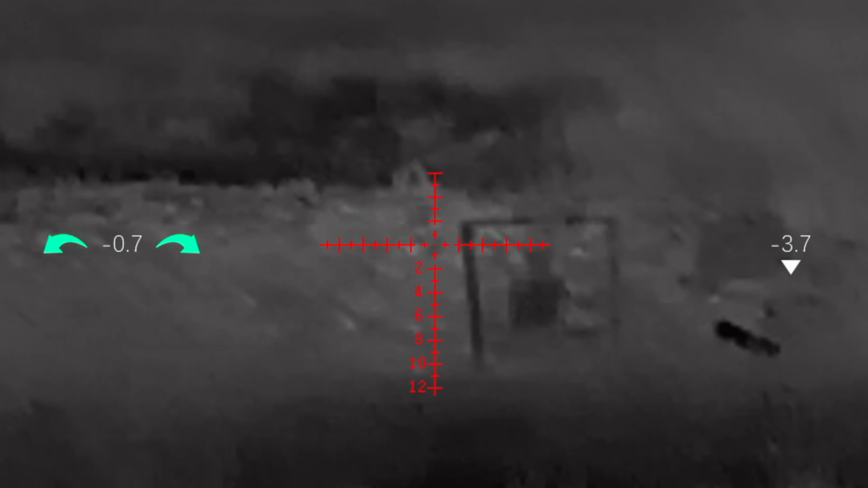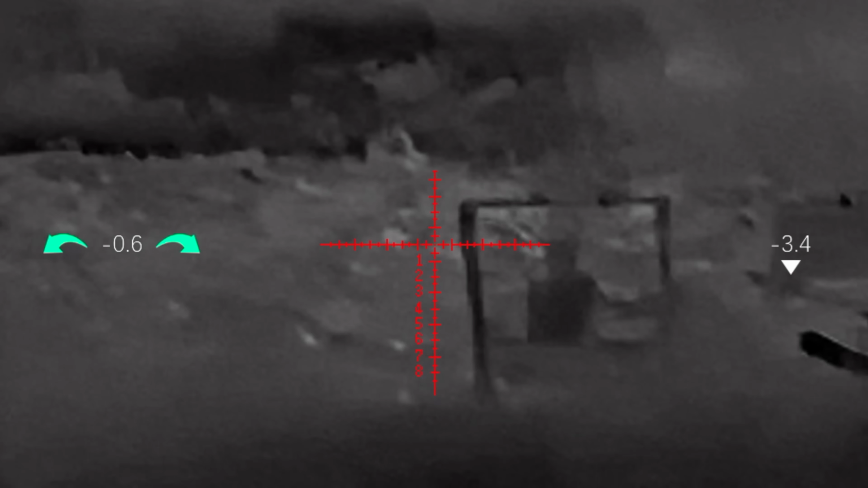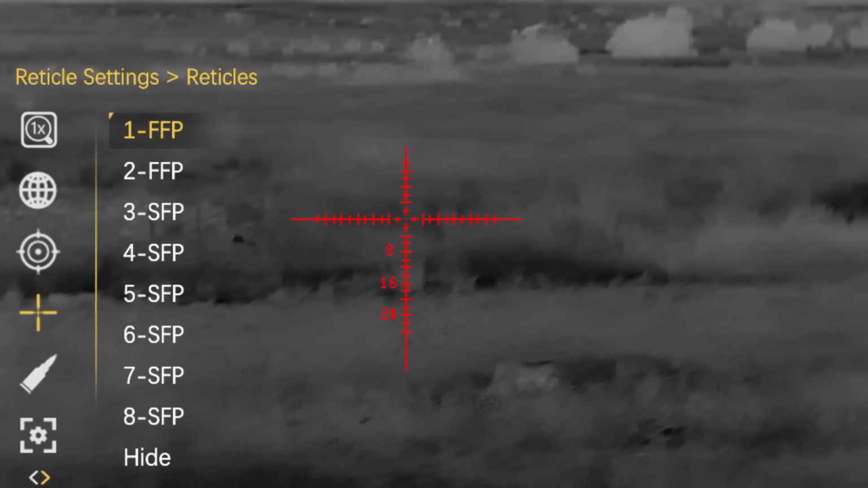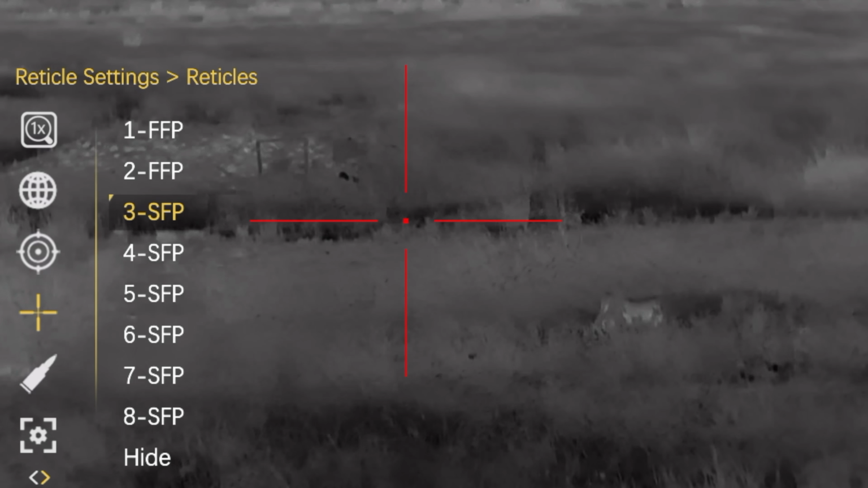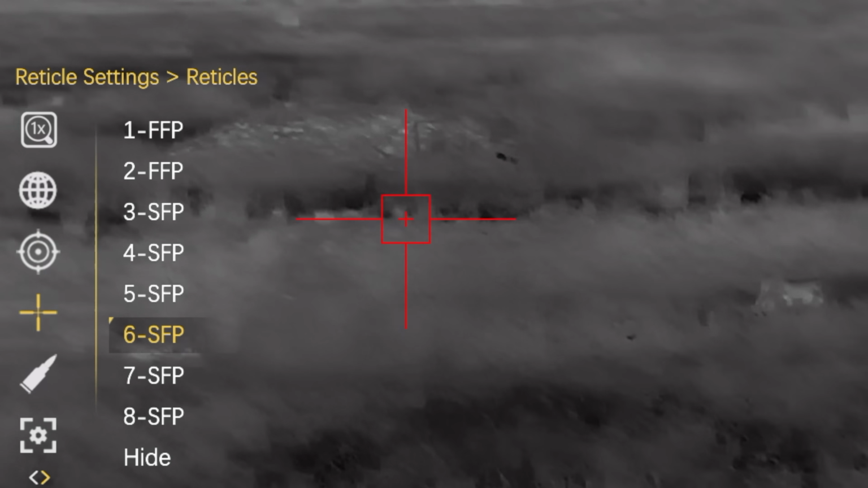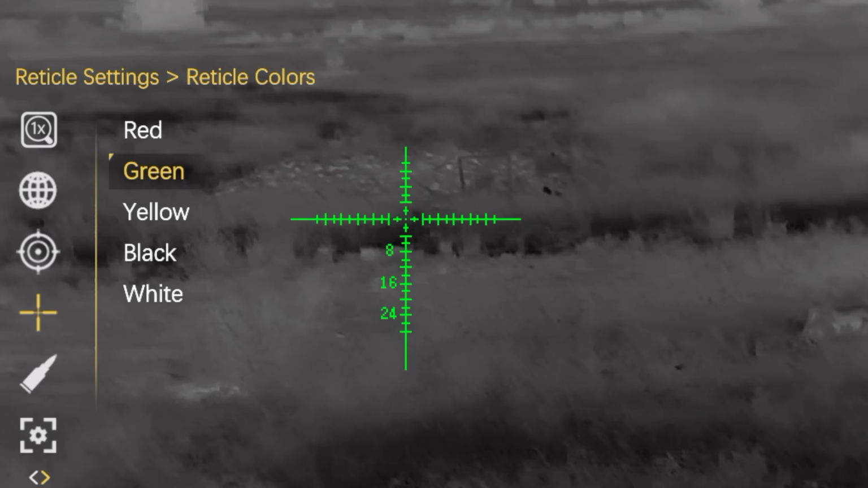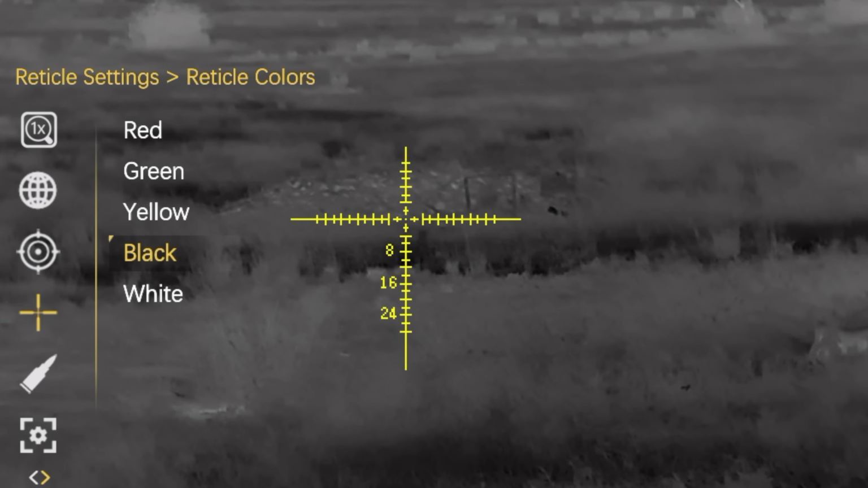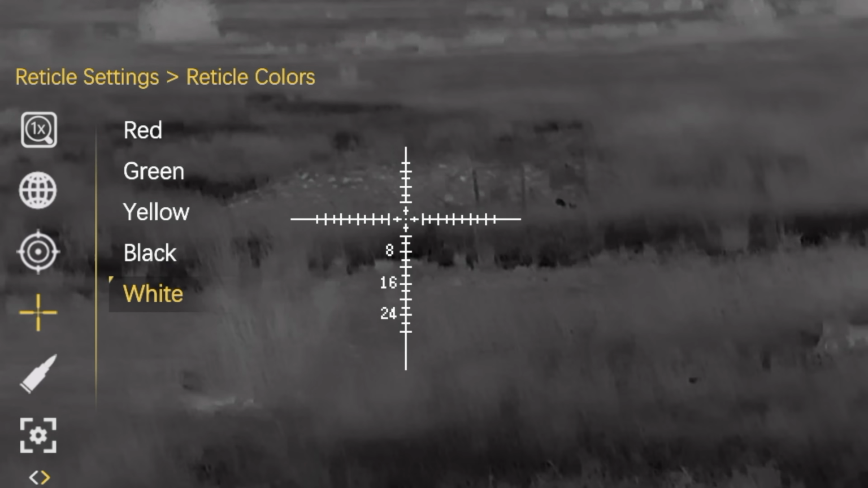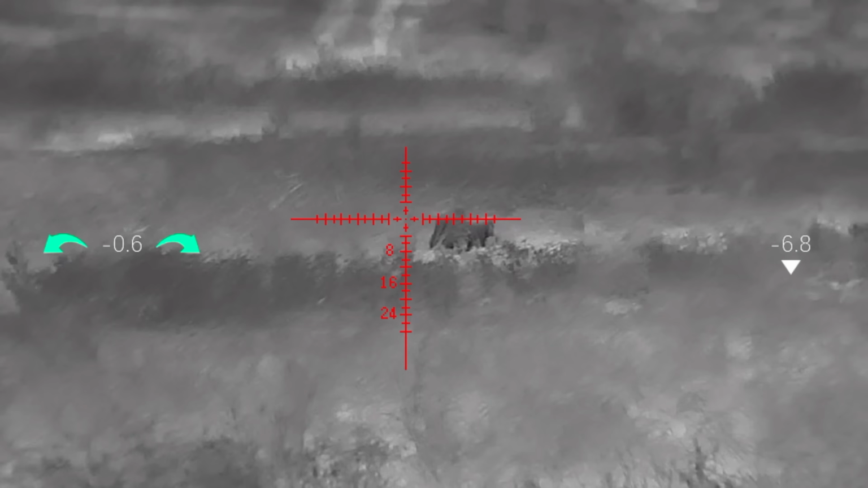Runs off one 18650 battery, and it comes with 2 of them, which is nice, and a charger, of course. Has onboard video recording, audio recording. It has 32 gigabytes of built-in memory. IP67 waterproof rating, .50 BMG rated as well, weighs 13.7 ounces. If you're gonna be using it for a dedicated scope, like I said, it does have multiple reticles, 8 to be exact, 2 of them being first focal plane, 1 MOA, 1 mils, 5 different reticle colors, and you have 4 different profiles: white hot, black hot, red hot, and iron hot.